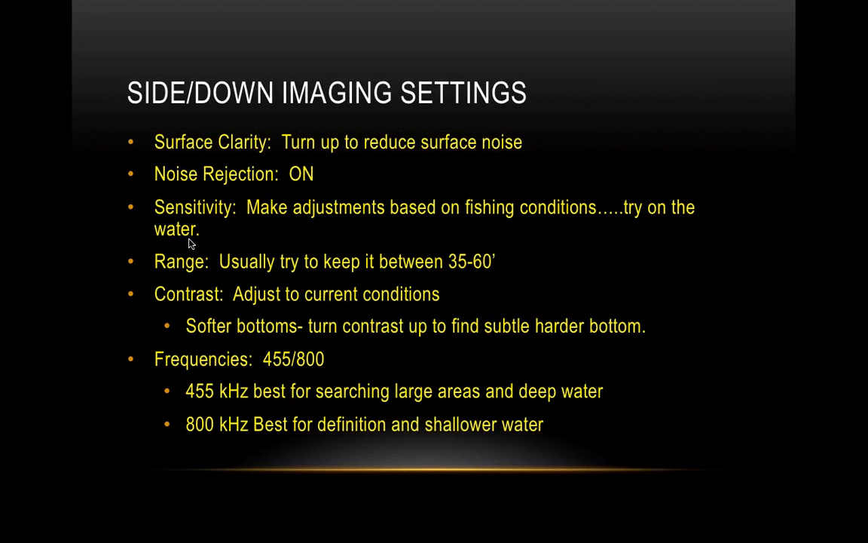You can reduce the amount of grass that you're picking up, and sometimes I can actually see fish in the grass by reducing the sensitivity, but you don't want to reduce it too much. And sometimes you want to increase it, because you're maybe around a lot of muddy bottom, and you want to increase it so you get more definition. You want a stronger